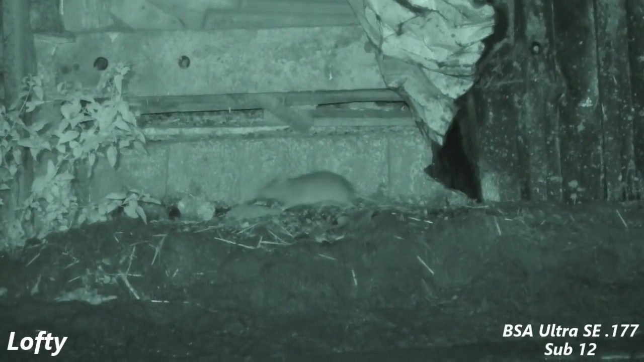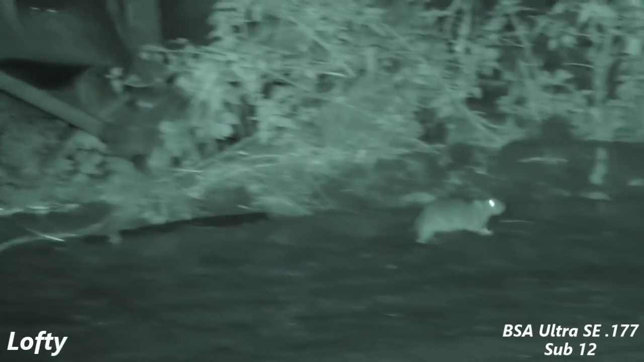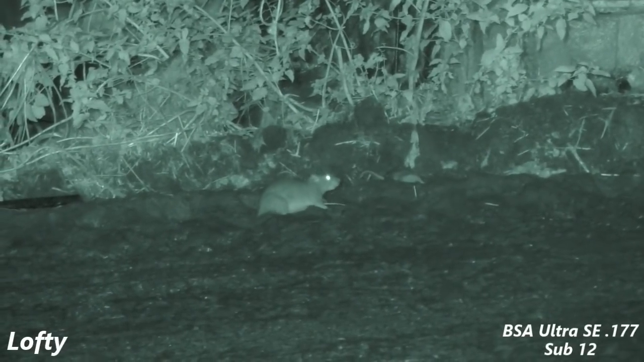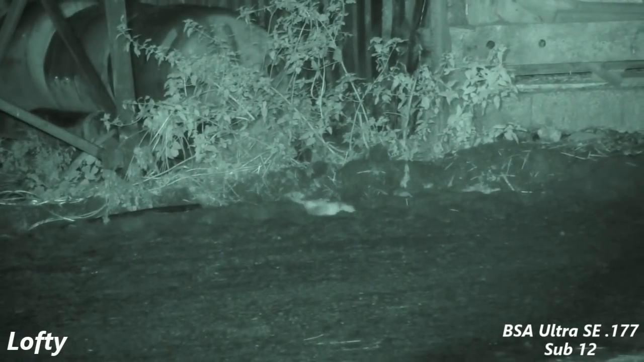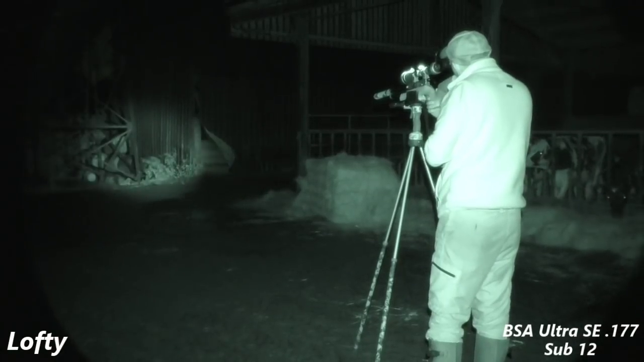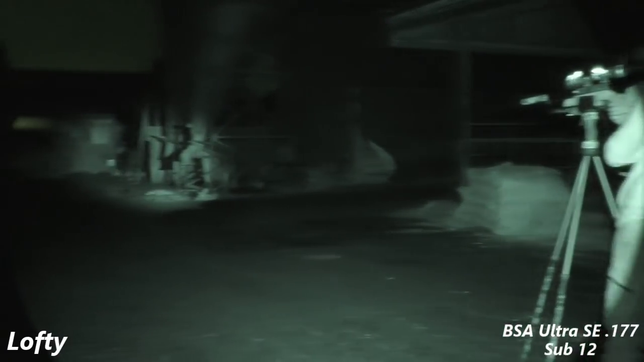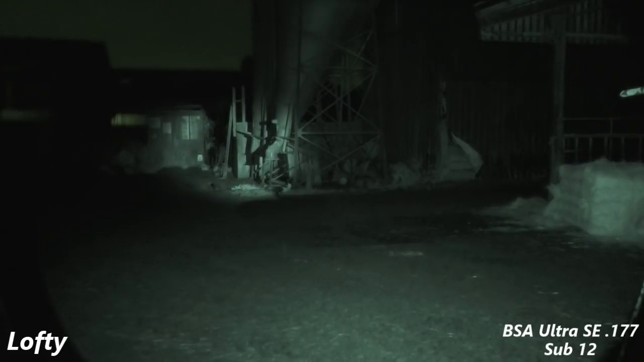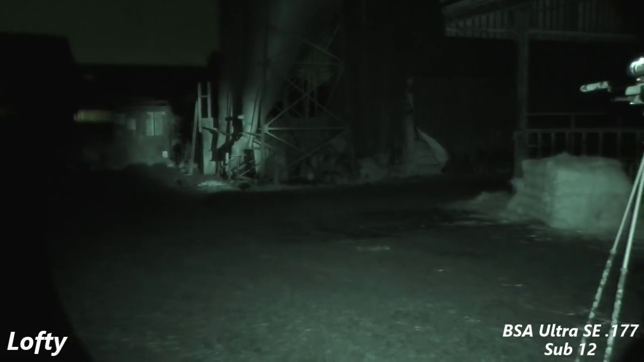Unfortunately, Lofty's just hit this one slightly below. It's just injured. But he gets a nice follow-up shot. Lofty's using my Primos trigger sticks Gen 3. We also have an N8 Vision saddle on there. Lofty seems to really like using that. He's shooting standing from around 15 to 25 yards, and he seems to be absolutely cracking them all.